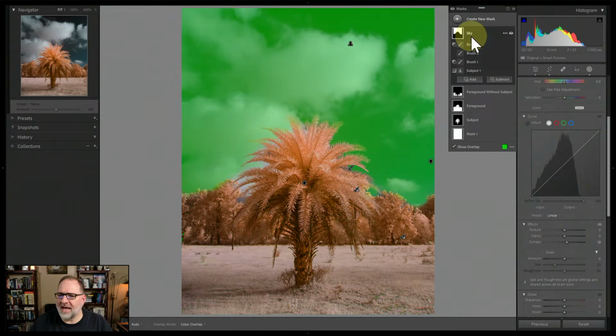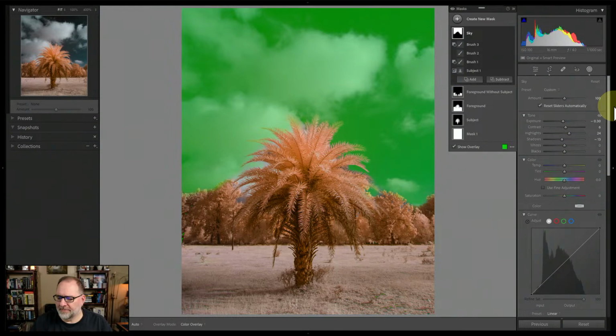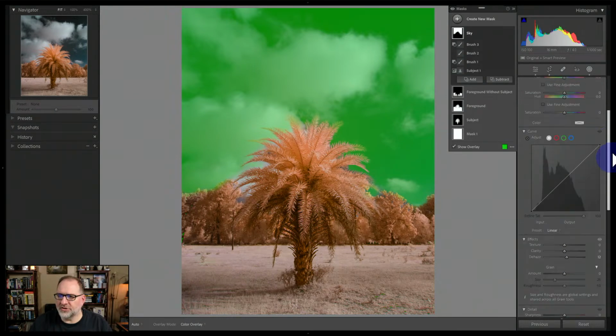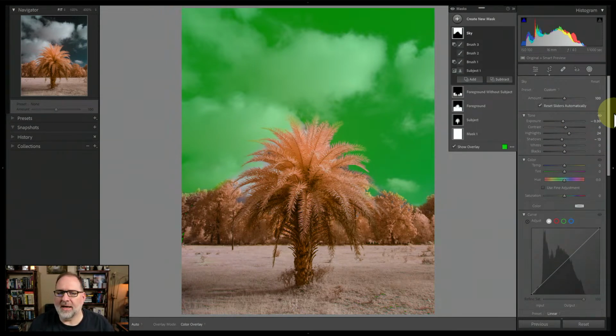And then the sky, let's take a look at the sky. For the sky, it looks like you've brought the exposure down a little bit, and you've got a little bit of contrast, adjusting highlights and shadows, and then a little bit of dehaze. So this all looks good. I think your masks are pretty good.